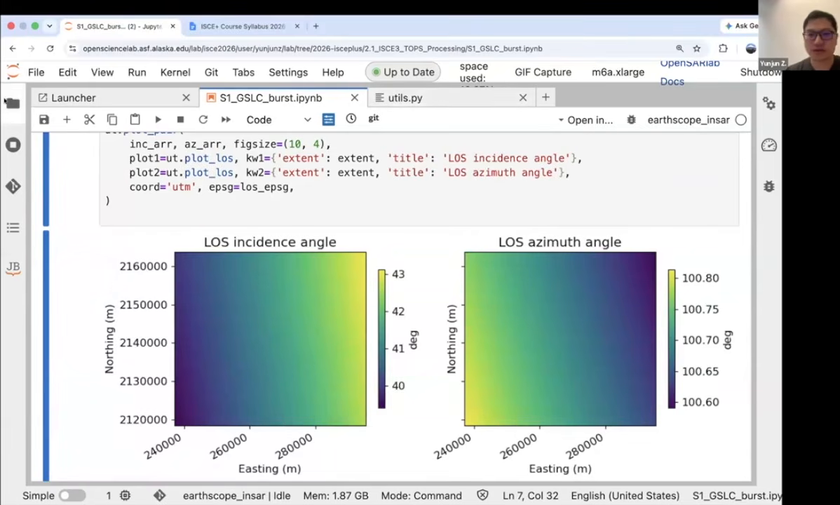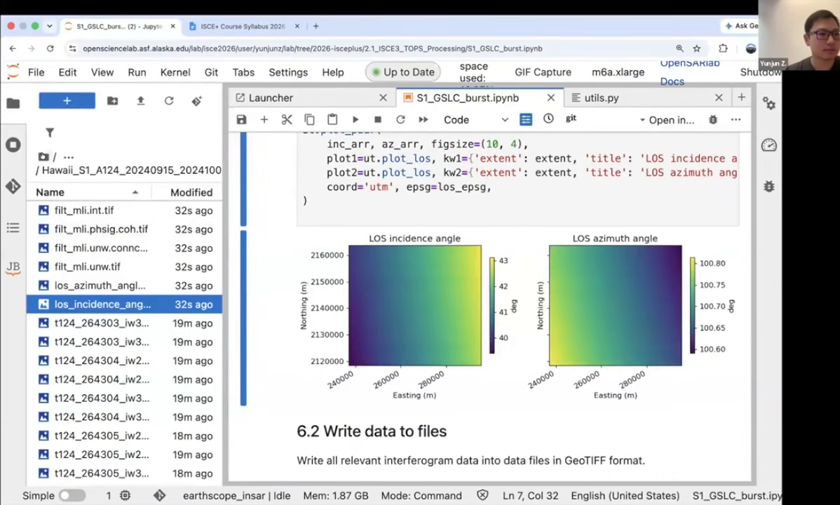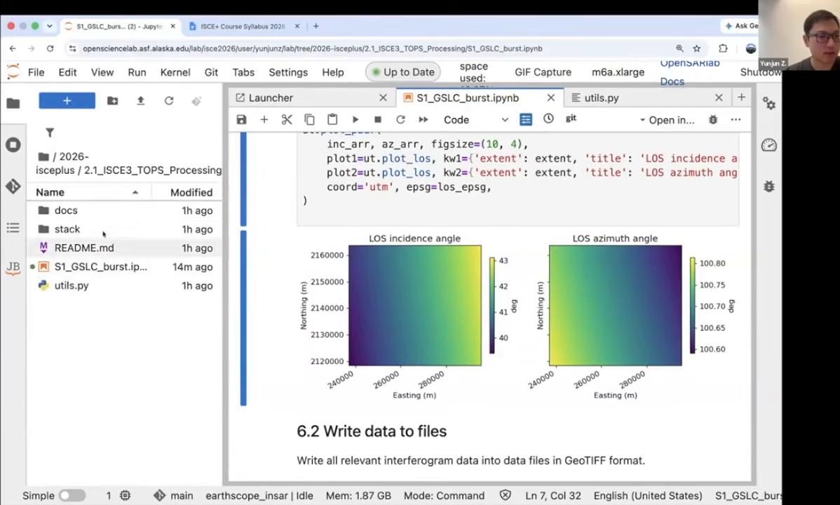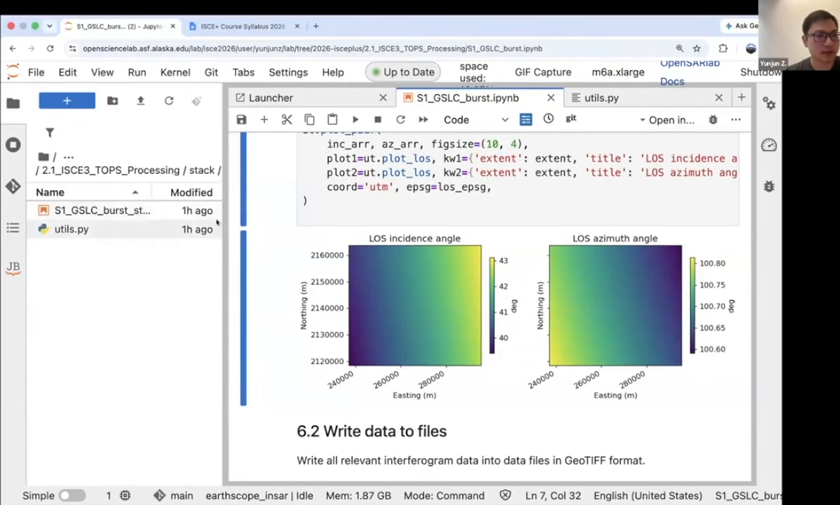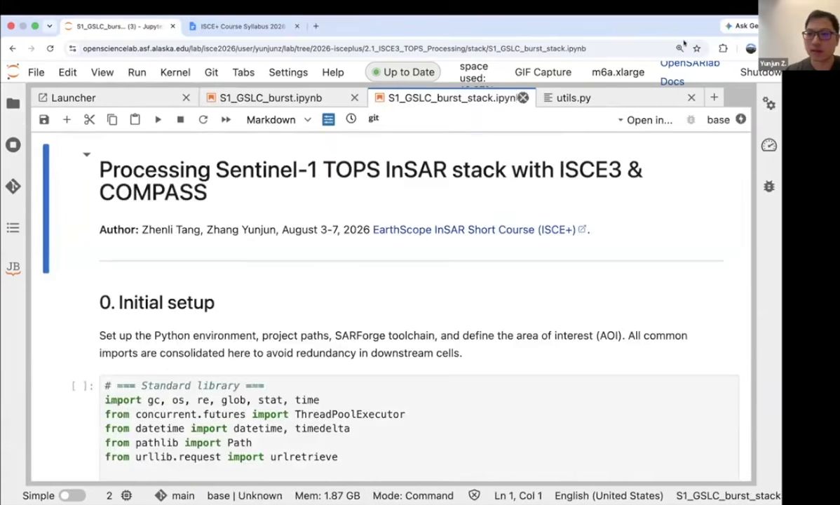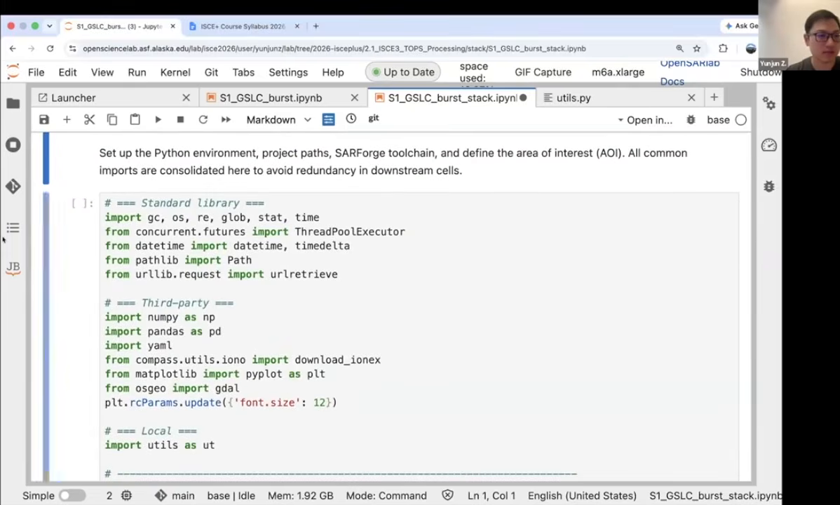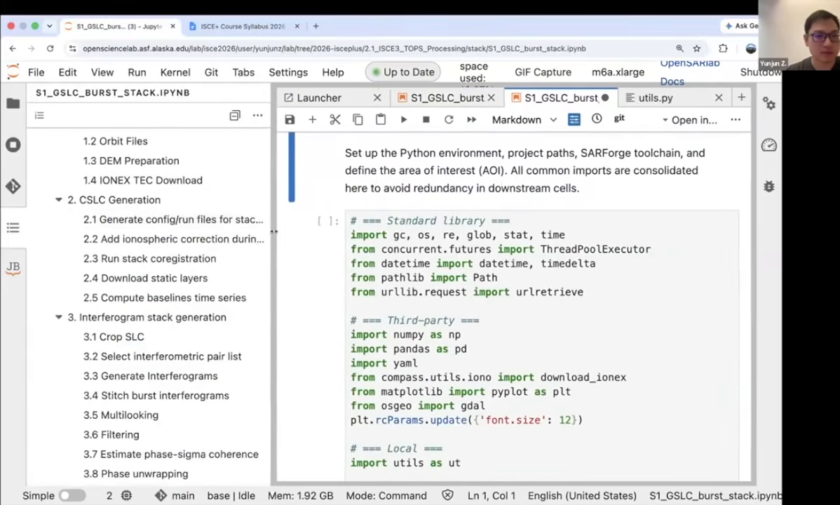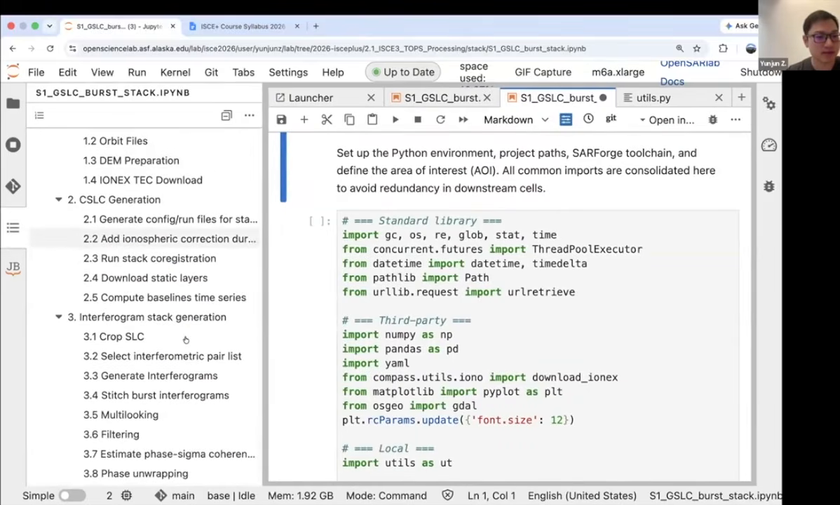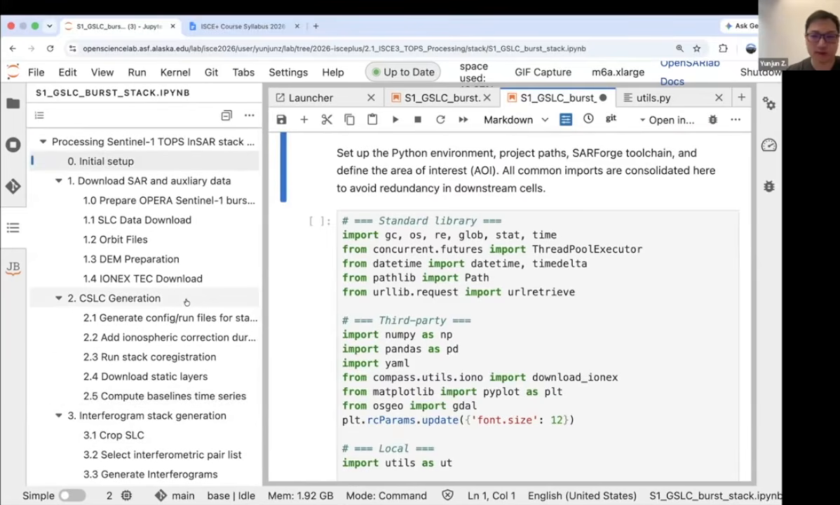Okay, so let's go to the next one. If you go back to your repository on the 2.1, there's a stack folder. And if you click here, there's a burst stack notebook, which is slightly simpler. In this one, Jen Lee and I are trying to demonstrate how to do the stack processing. As you can imagine, with this new workflow, the stack processing is much more straightforward. The workflow is almost the same as the single interferogram, except you're just repeating that in a stack fashion.